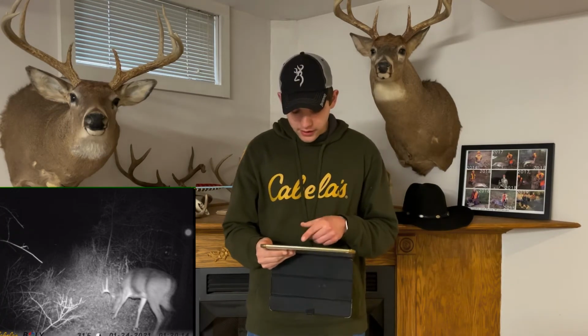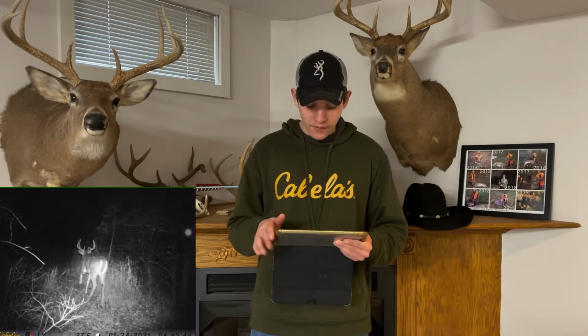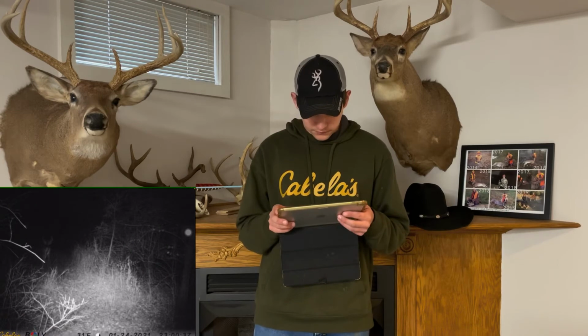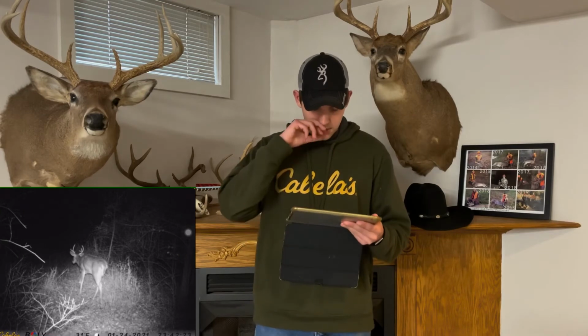It's hard to tell here again. I guess I just didn't position my camera right or something, but he's looking pretty nice there. His head on the ground. There he is with his head up. You can see that G1 kind of goes out, so that's a 9 or a 10. There he is with his head up again. Gosh, he looks so good right there. There's another little 8 or 10 point.